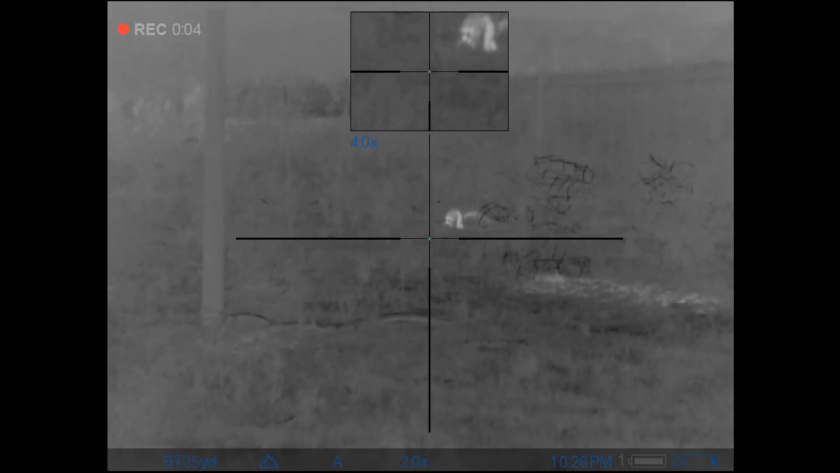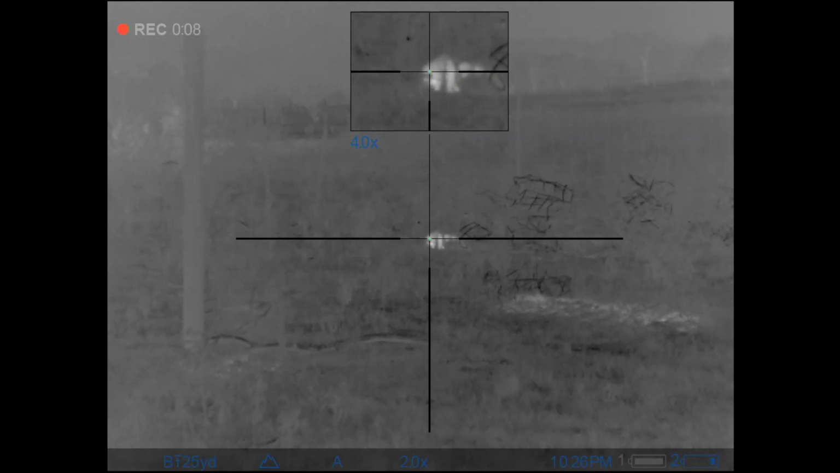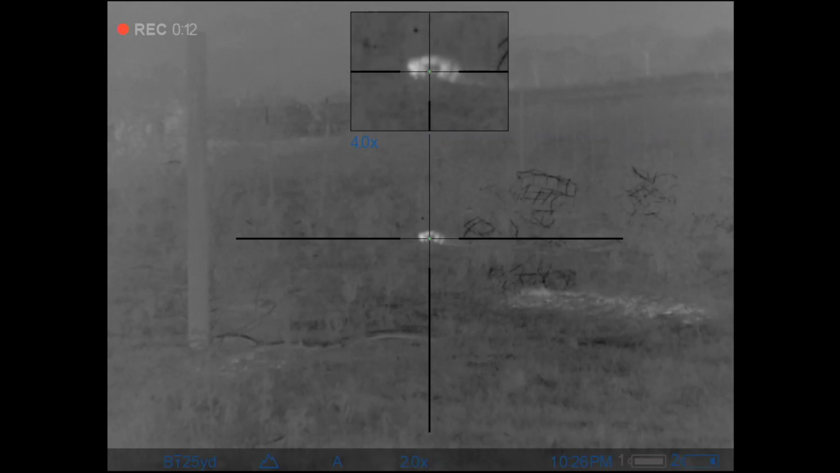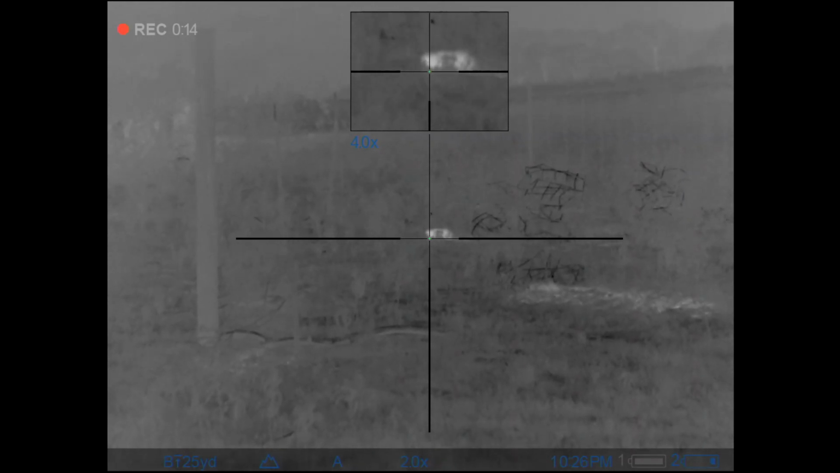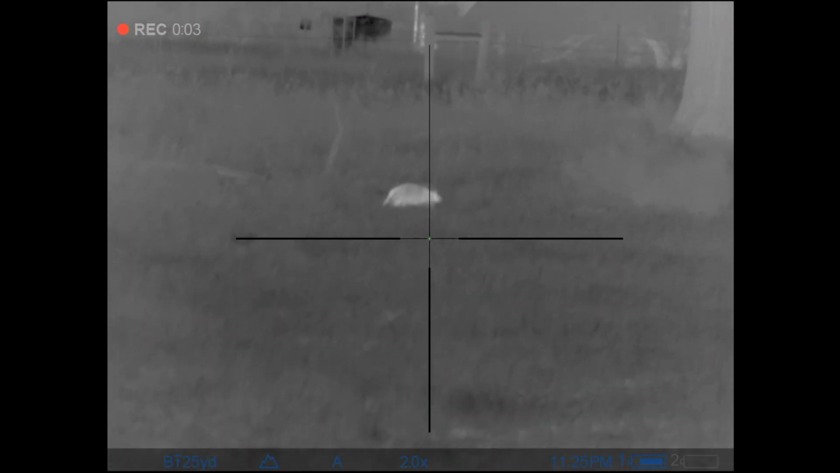Well, guys, I'm just going to let y'all play throughout the rest of these, but stay on top of what zero distance y'all got for those Pulsars. Make sure that you're shooting at the right distance for your target, that you got it set right, and mind your wind and keep those landowners happy.